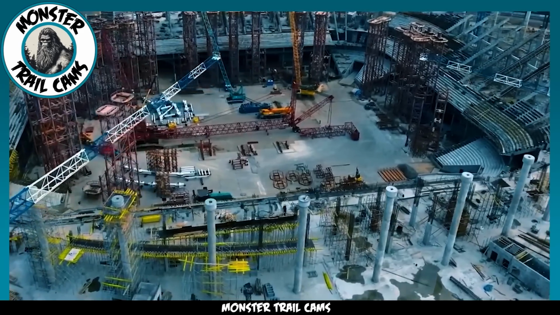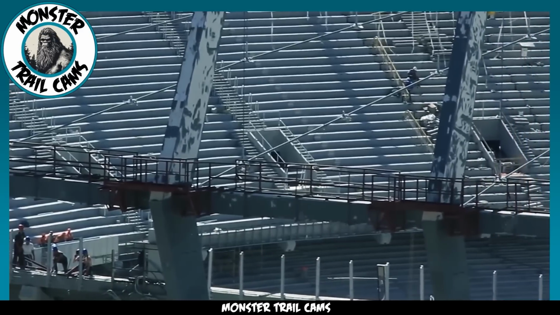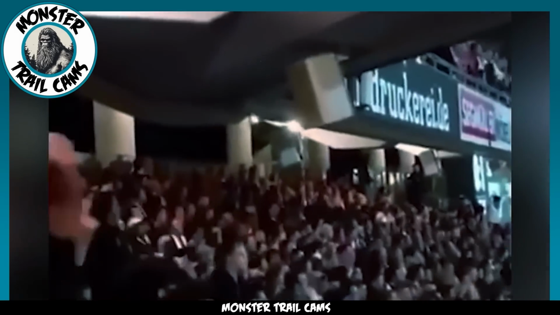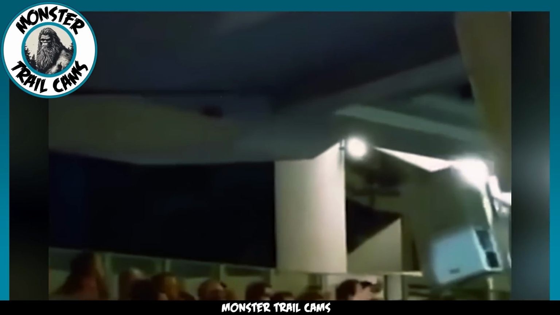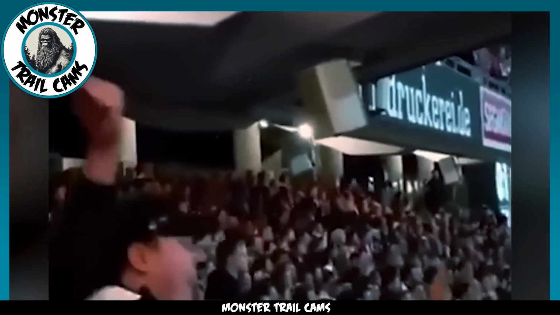Someone in the comments section made an interesting point. Maybe the stadium was engineered to withstand such extreme movements and vibrations, like it's designed to flex a little without collapsing. However, if you zoom in and really scrutinize the footage, you'll see that it almost looks like the whole thing is on the verge of giving way. Can you just imagine the chaos that would erupt if that actually happened? It would be a nightmare scenario for sure.